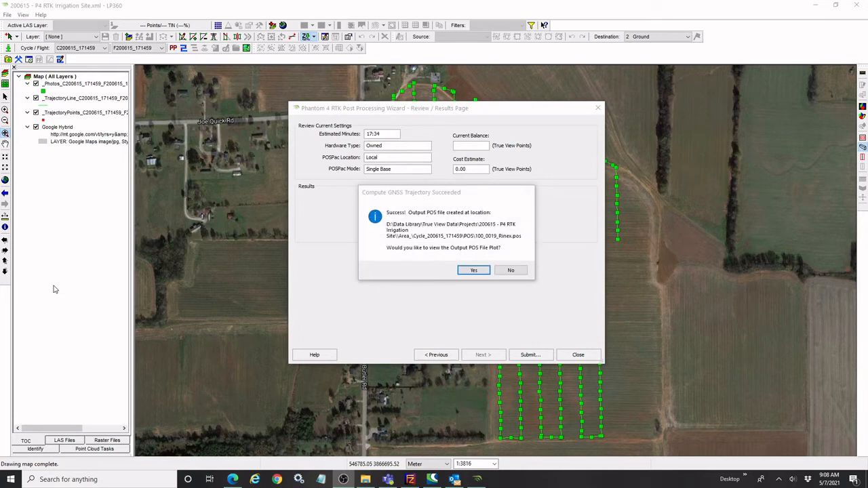So there we go. So we've completed successfully. Output trajectory file, output pause file has been created in our project. And so we want to move on.